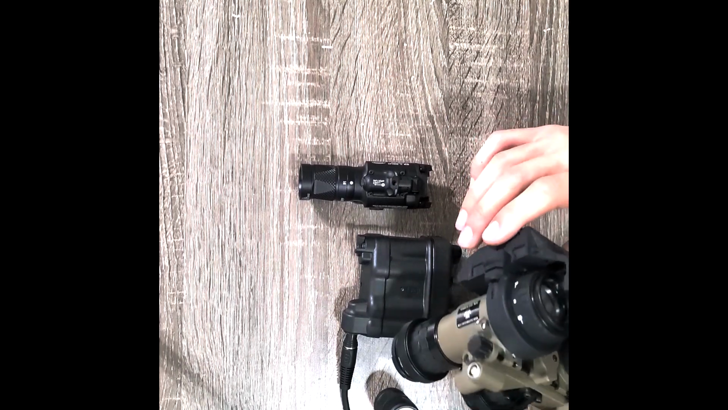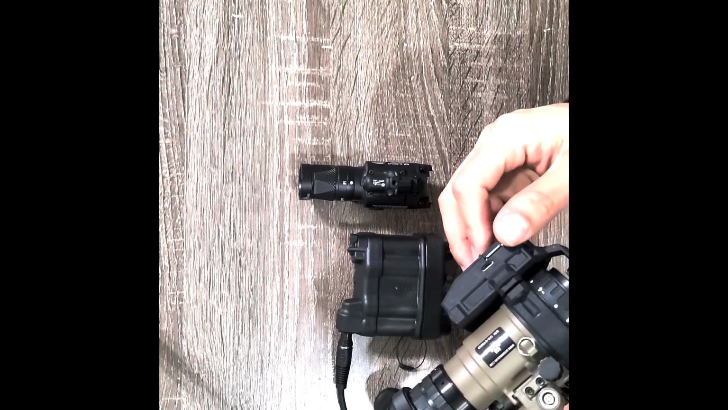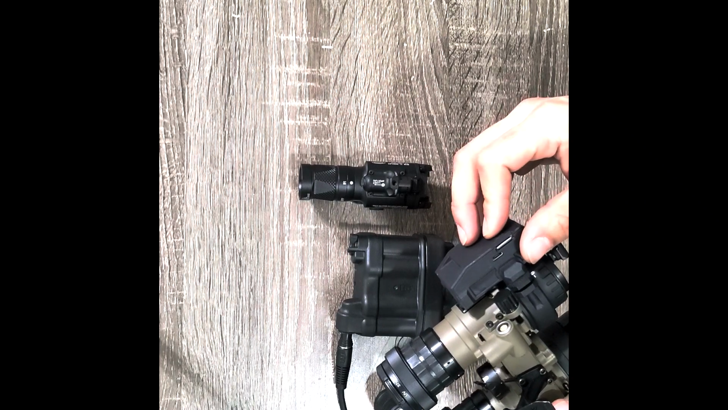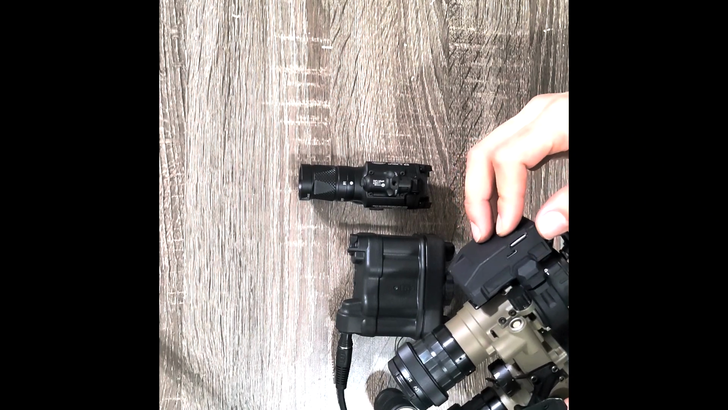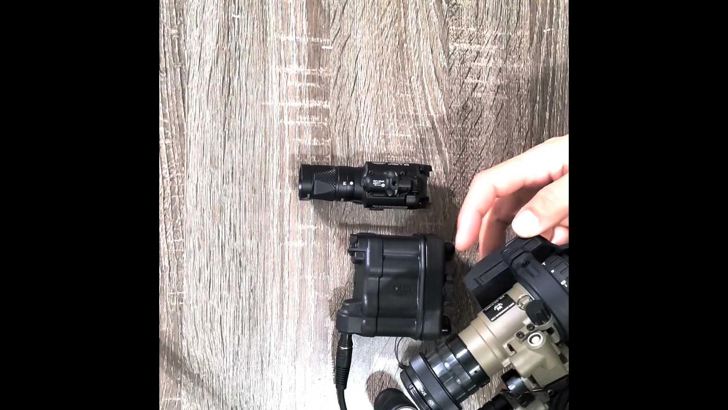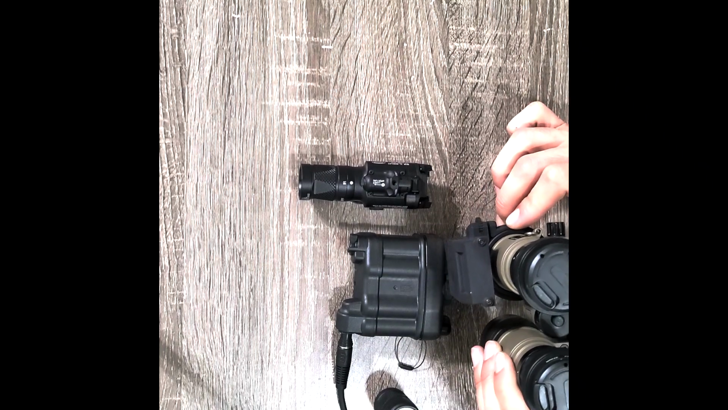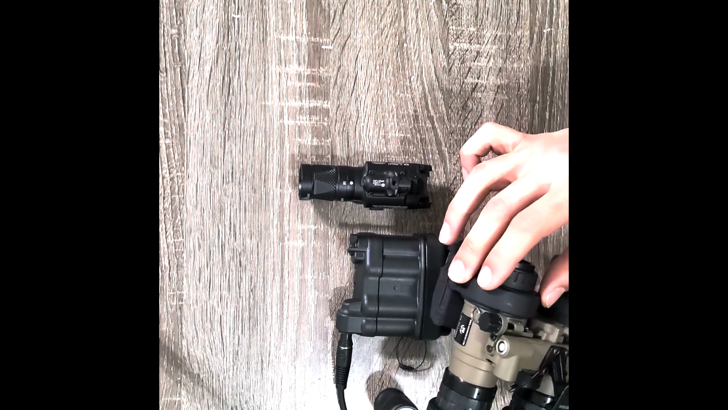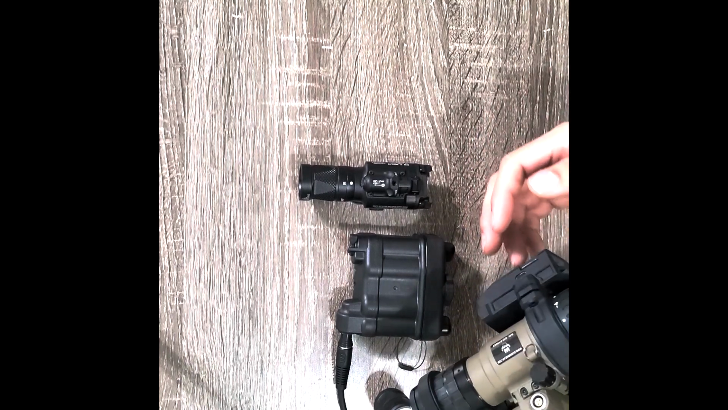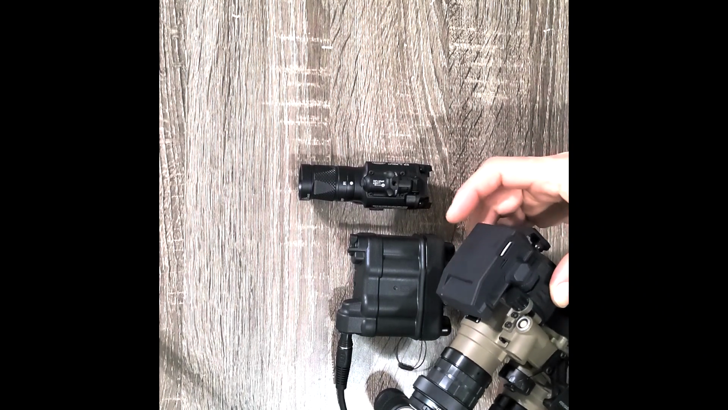It has an internal battery, takes an SD card, and you don't have to carry around any bulky battery packs, but you could add one to your helmet if you wanted to. This thing, like I said, works great and it'll serve my purposes. In the future, I'd like to get another PVS31 to be able to record myself under night vision rather than doing it first person. But again, GrecX night vision recorder, I highly recommend.